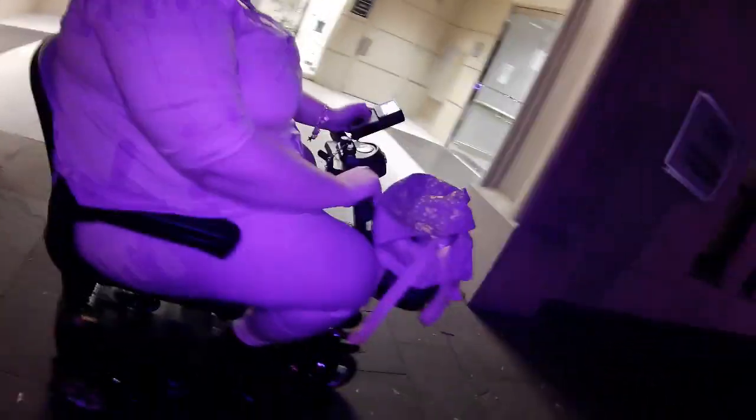Could you keep an eye on her? Just to make sure she's okay and that she doesn't get lost. Okay. You're going to have to stay on her six because she's also behind this group.